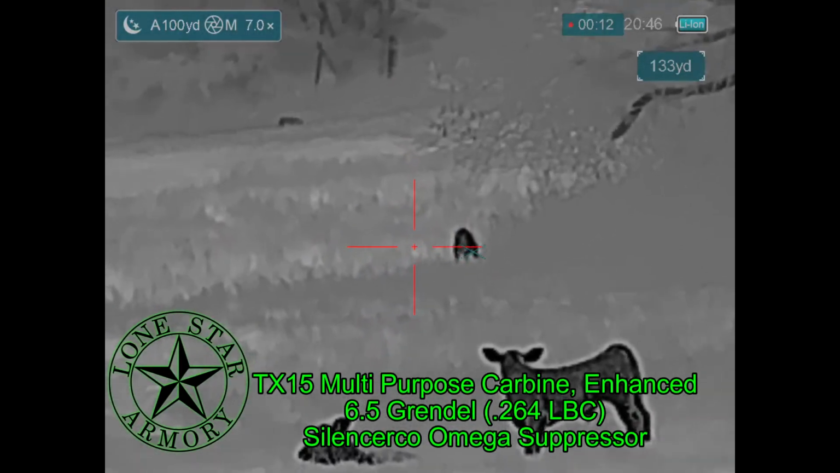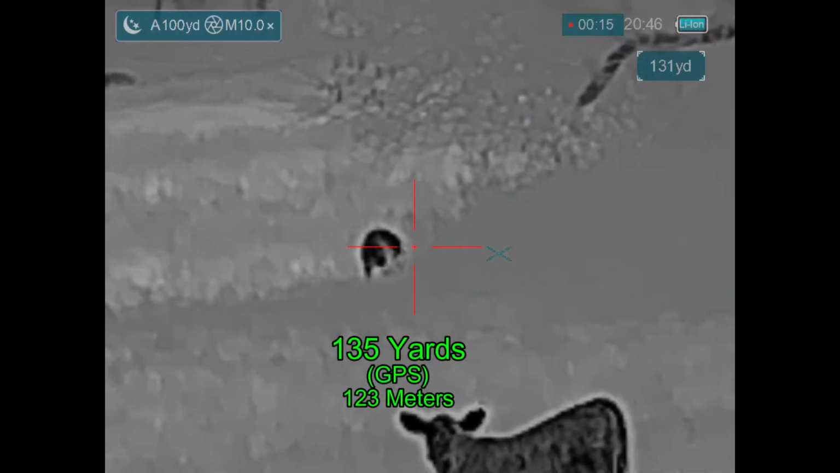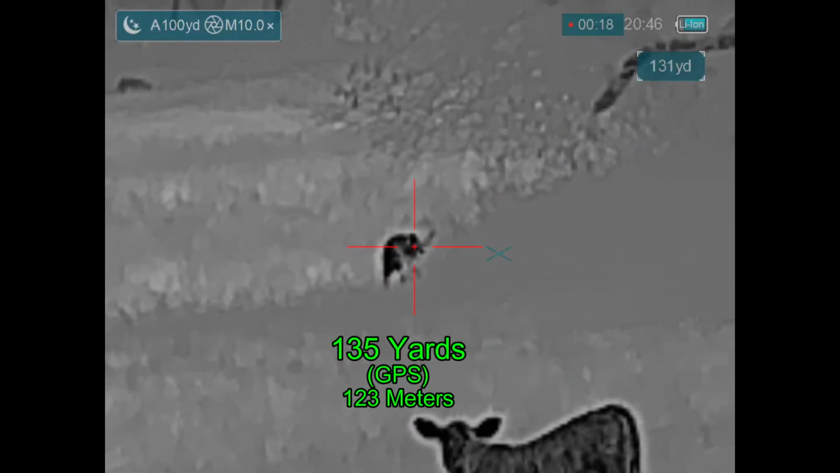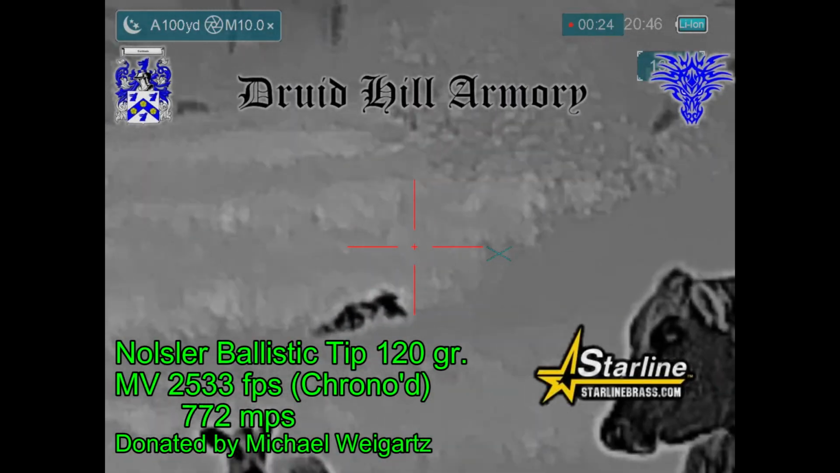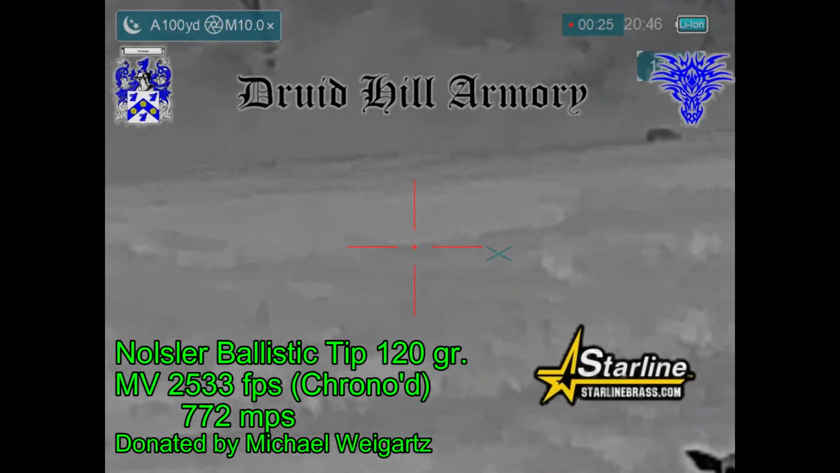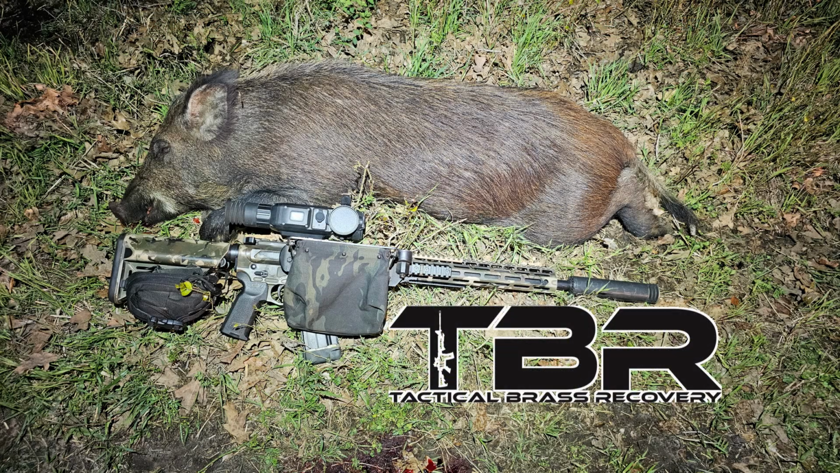I'm going to be shooting this hog with my TX-15 multi-purpose carbine enhanced from Lone Star Armory. It's out there about 135 yards. Here we go. Nice headshot, and it goes right down. The Nosler Ballistic Tip 120 grain bullets did a nice job. Brass Catcher by Tactical Brass Recovery.